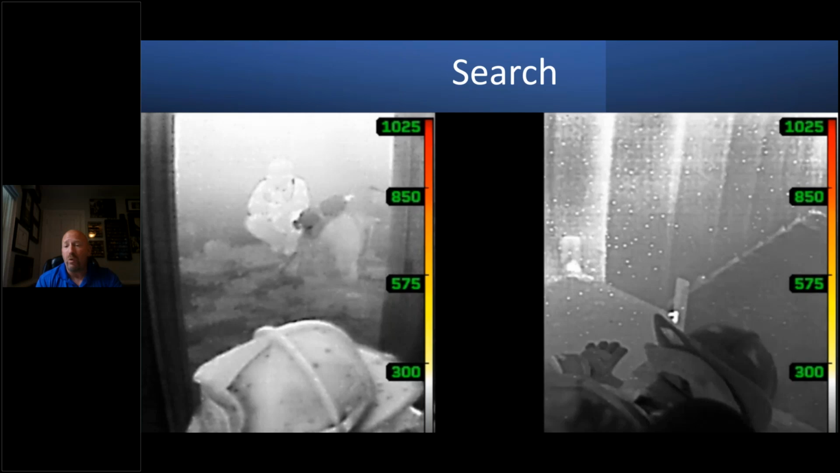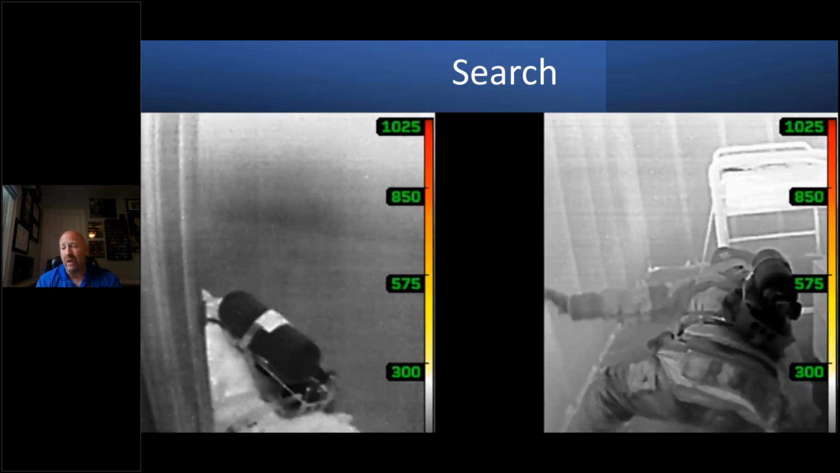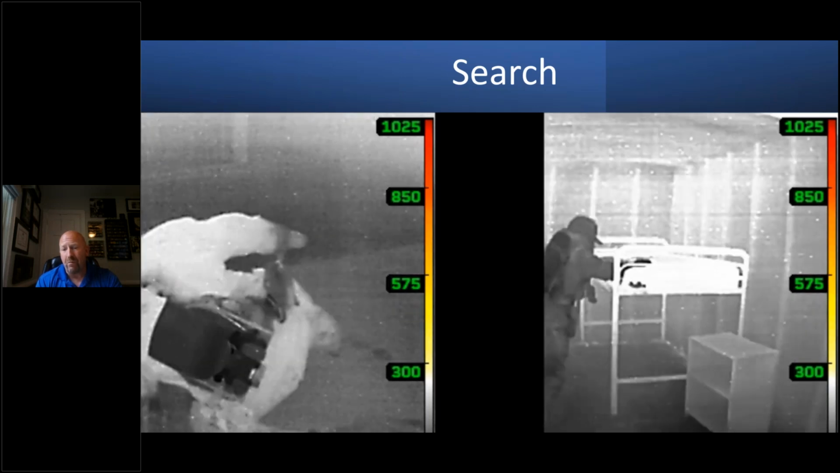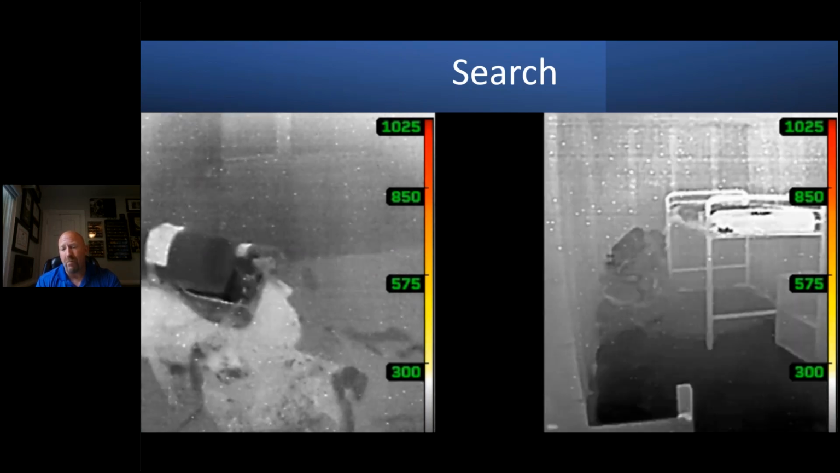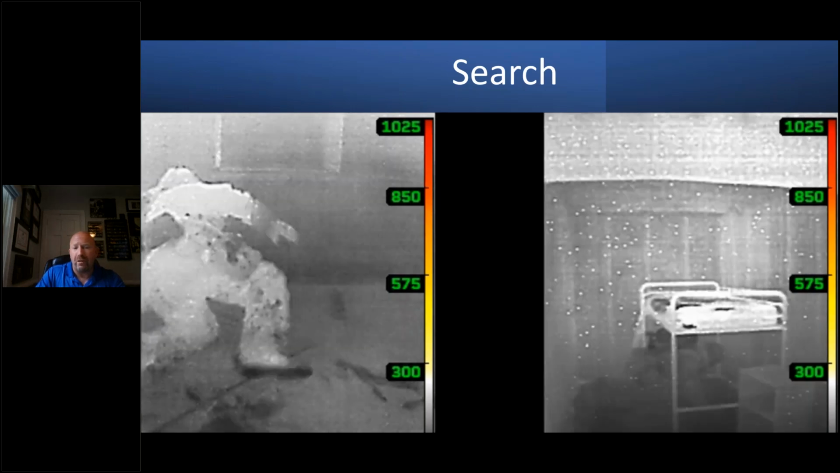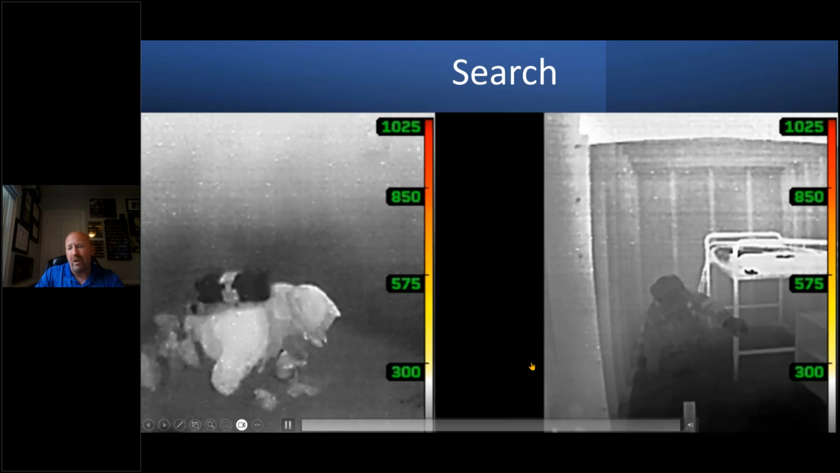Or you can move beyond the door. I don't argue tactics. I give you data. You make your decision based on data and circumstances. This guy quickly goes to the bunk bed, realizes it's a bunk bed because of the data that's being provided to him. He's not carrying the camera. The person behind him gave him a quick look, and everybody's moving, split searching. Nobody's sitting there staring at the camera, watching the camera. They give you data, they put the camera down, and they move.